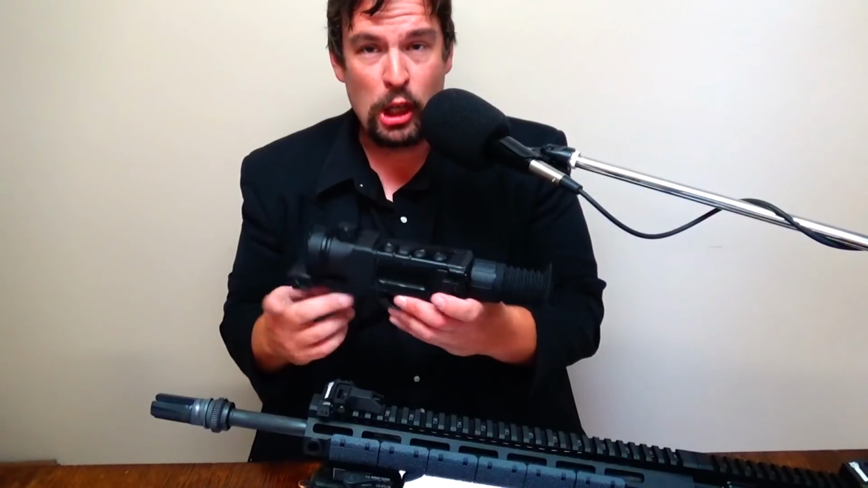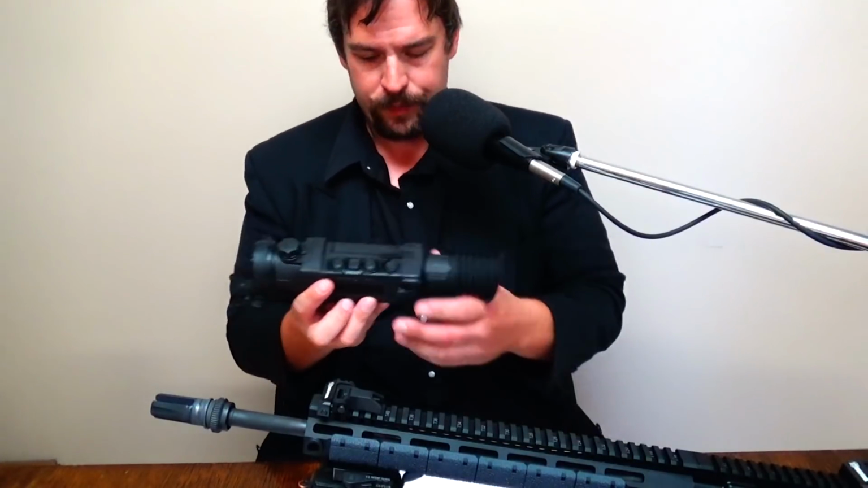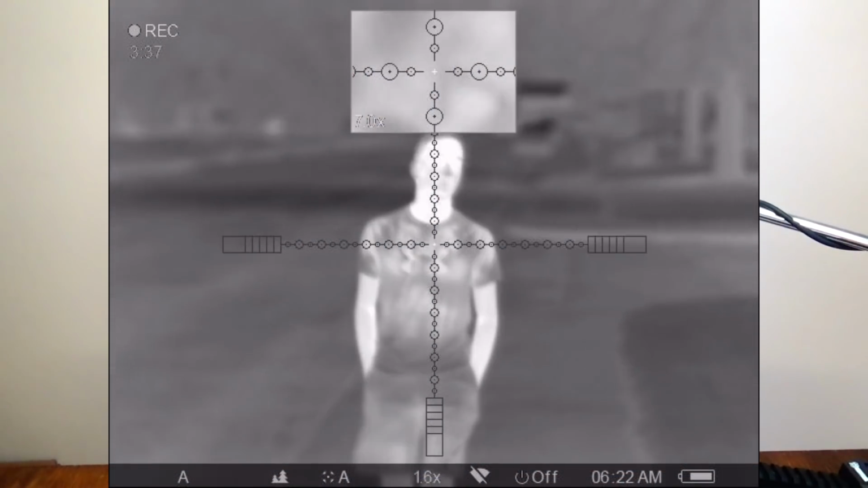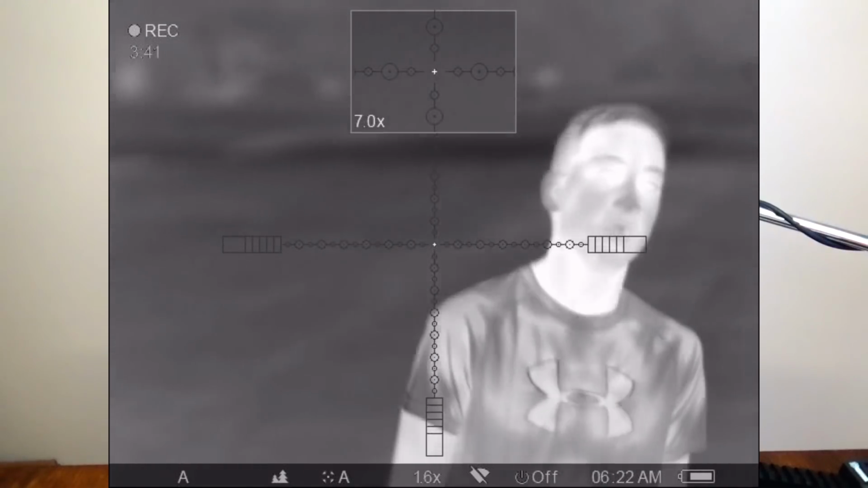But there is a lot of really, really cool features in this sight that make it very usable in a wide variety of different thermal contrast environments. The way this thing works is it sees basically heat, okay? Heat will actually put off electromagnetic radiation just like visible light, except it's not visible.